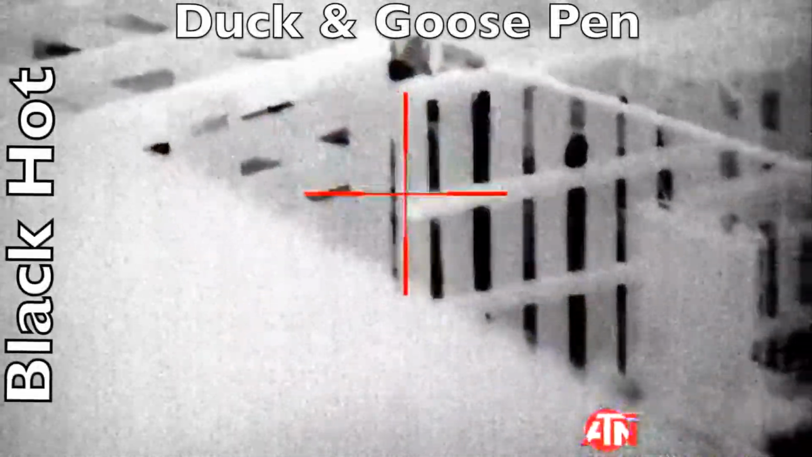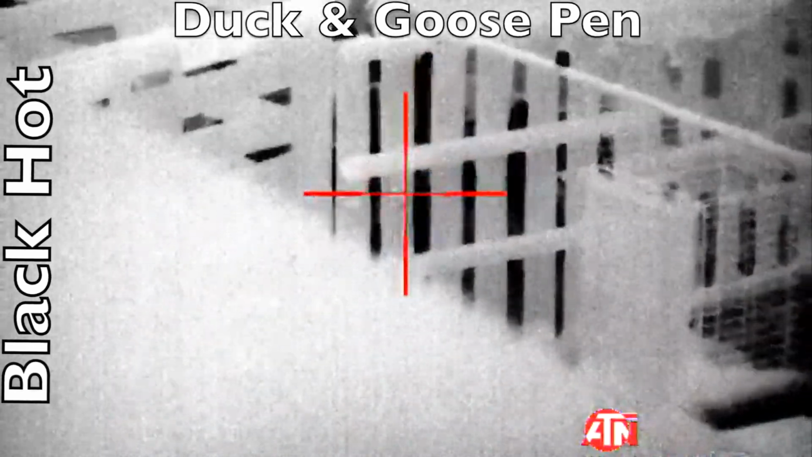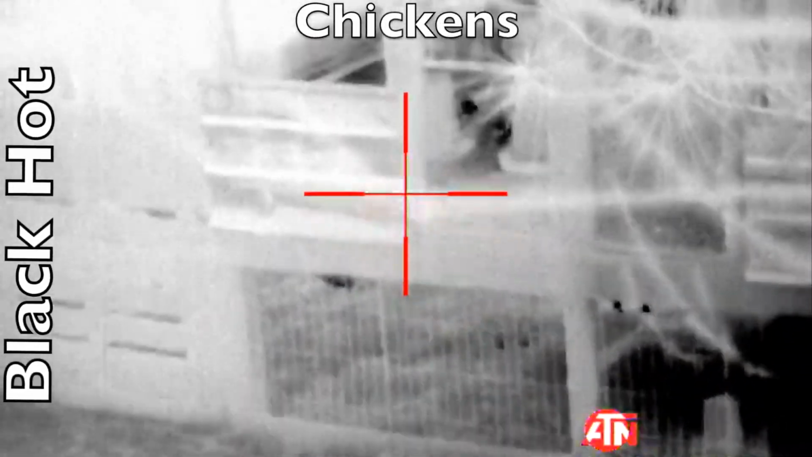I also went through the different color palettes. There's white hot, black hot, red hot, green hot, then fusion, globo, iron bow, rainbow, and rain.